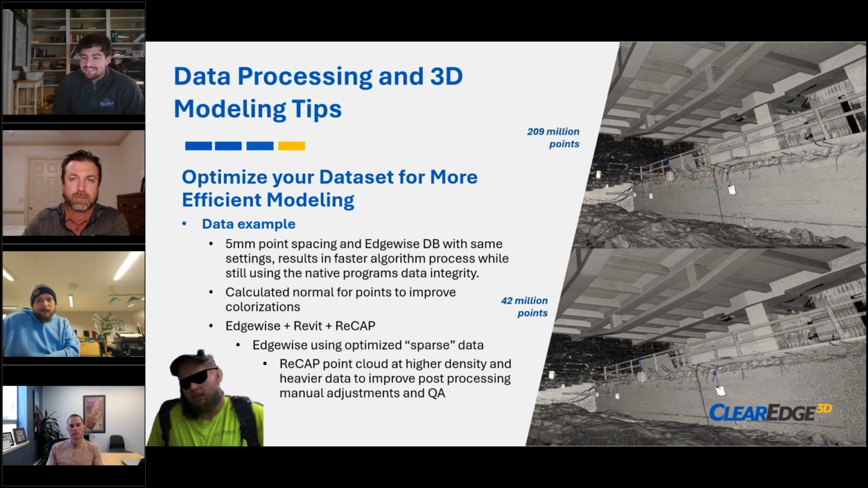These are the exact set from the exact data set, and those pictures actually have those there. You can see it on the lower one a little bit, so there's a little bit of spacing there. But this 42 million point cloud is much easier to process, and you can send that. It's only a few gigabytes, and it's still the same data.